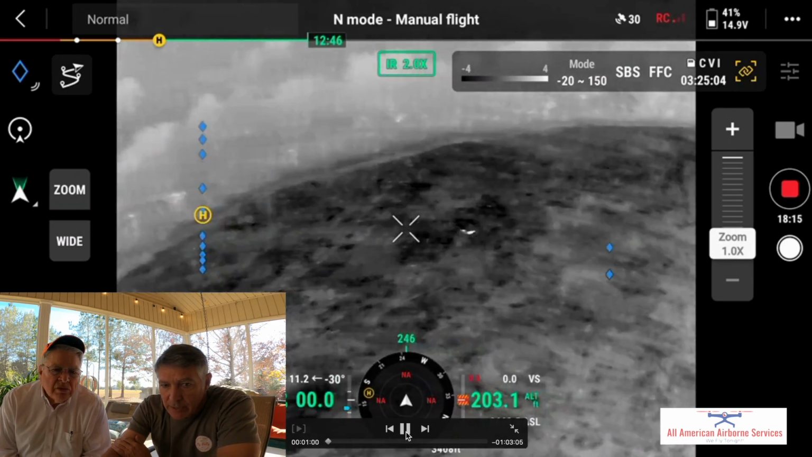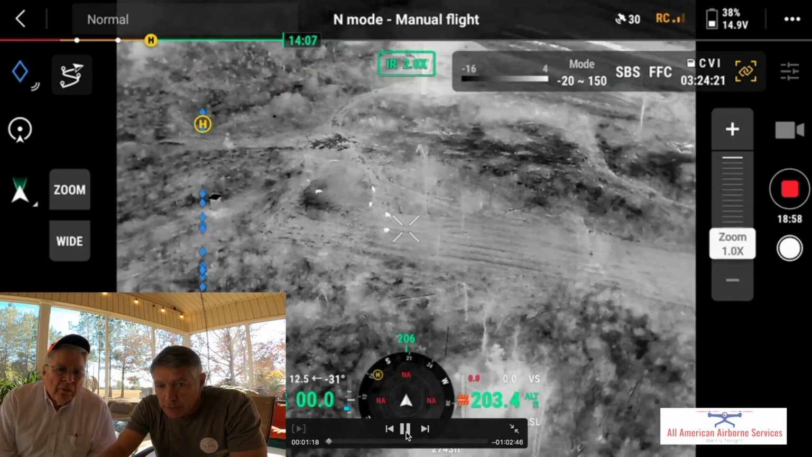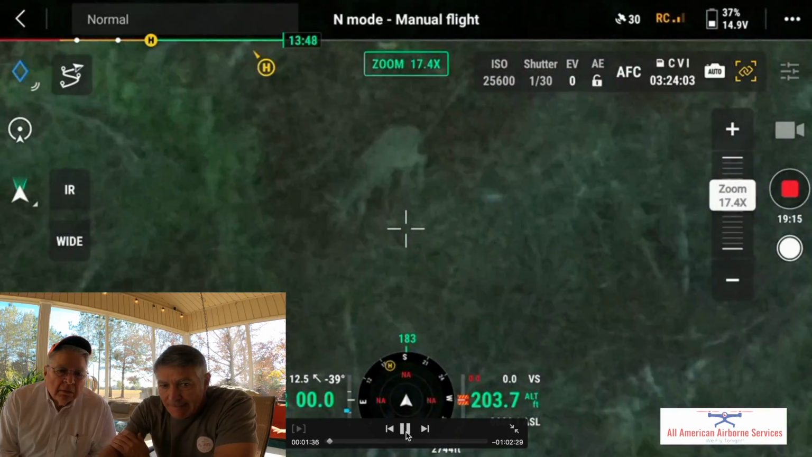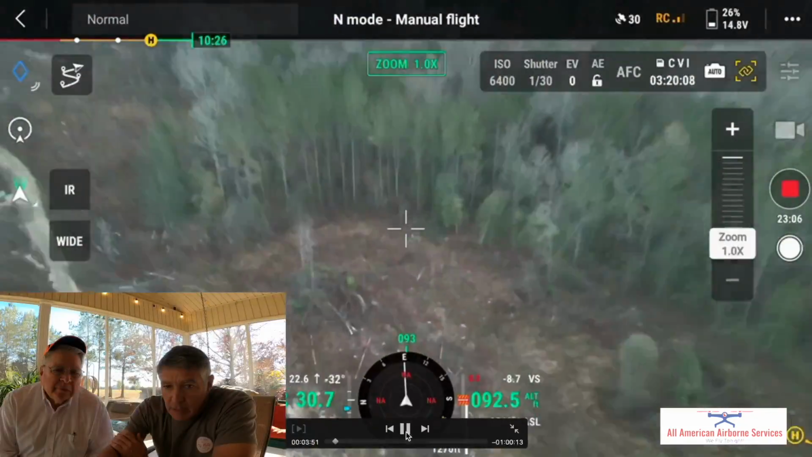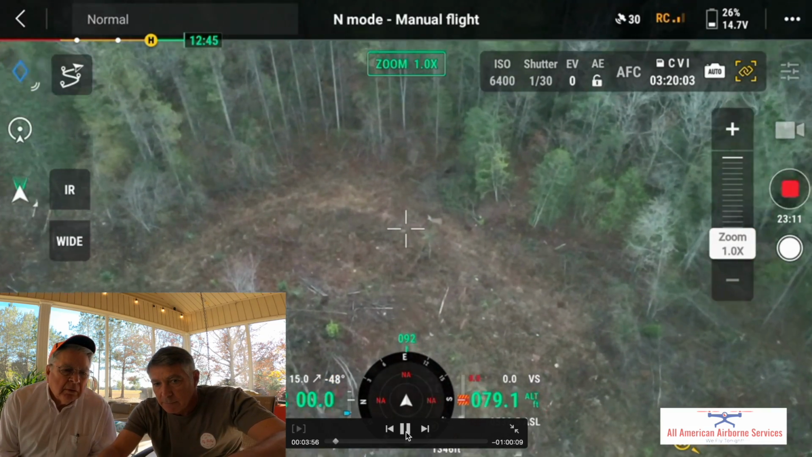Okay, that's where Randy's sitting. Here is at, that's 1. There's a little buck over here. And then here is our cotton field, 3A's right here.